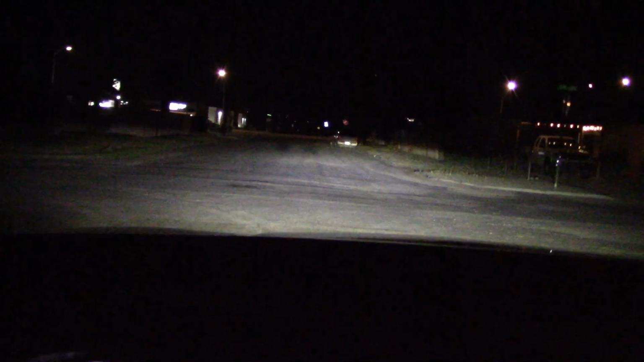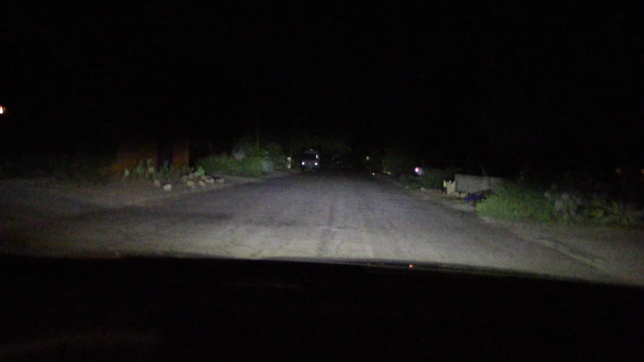And here's the active headlights in action. Great for taking corners. Let's do a little dark, dingy street driving. Got the low beams on. High beam.